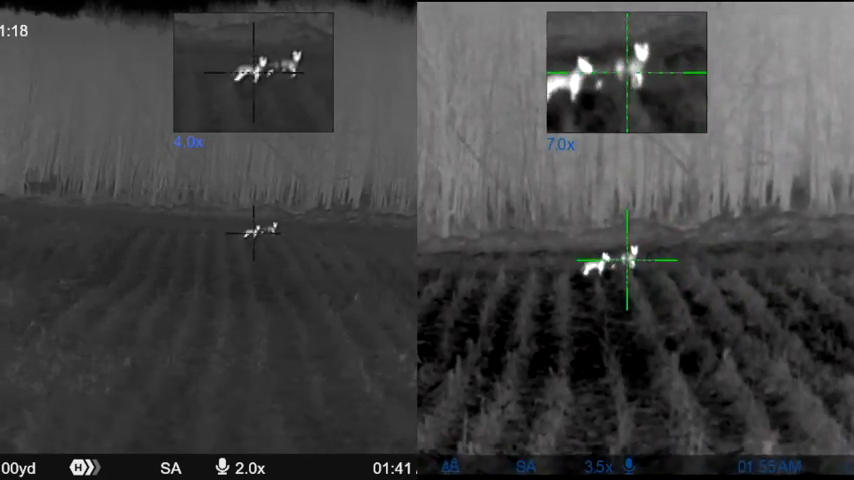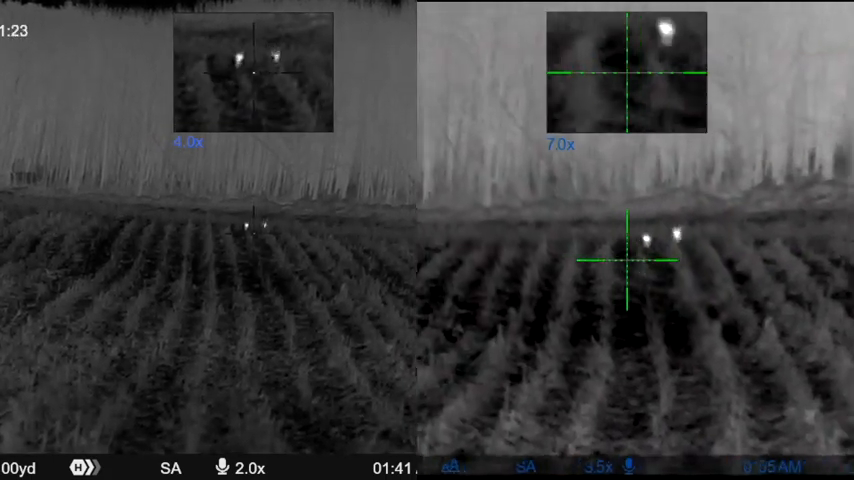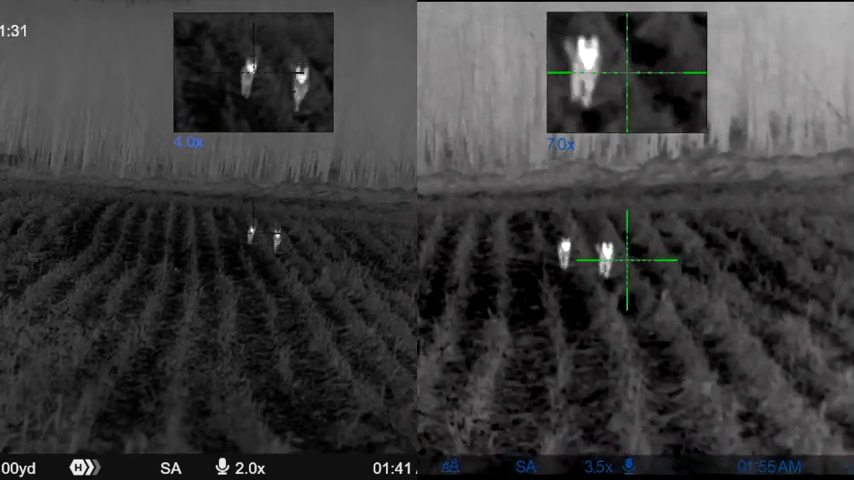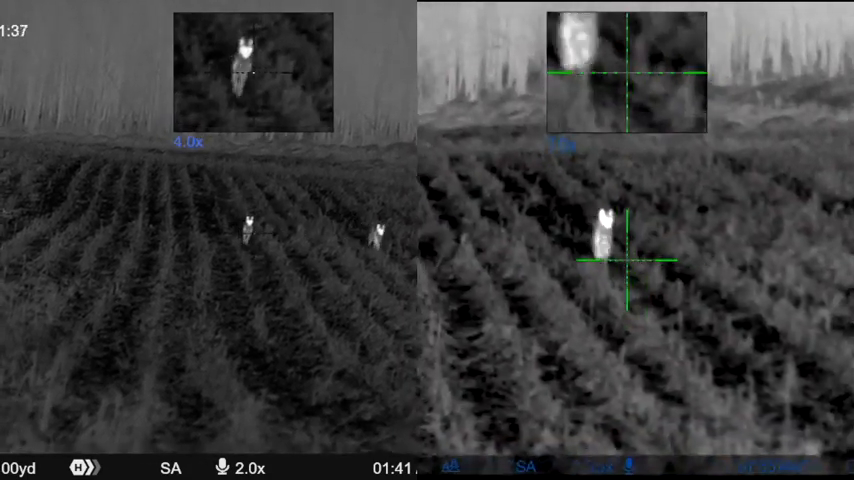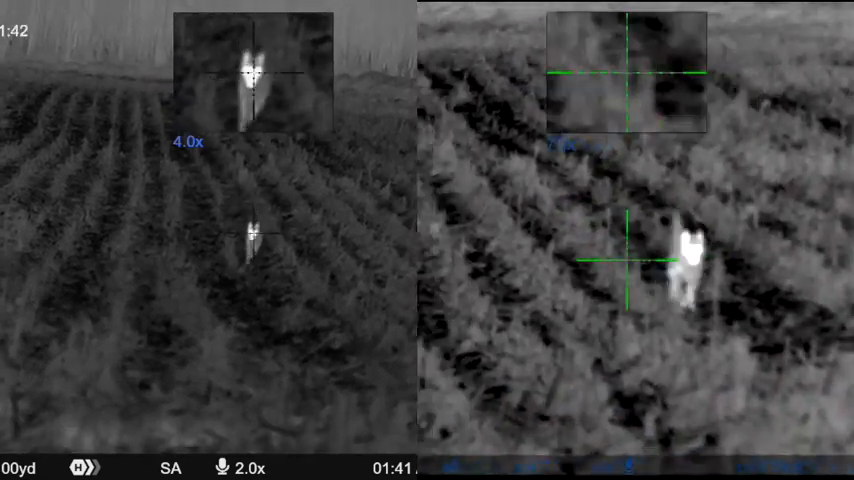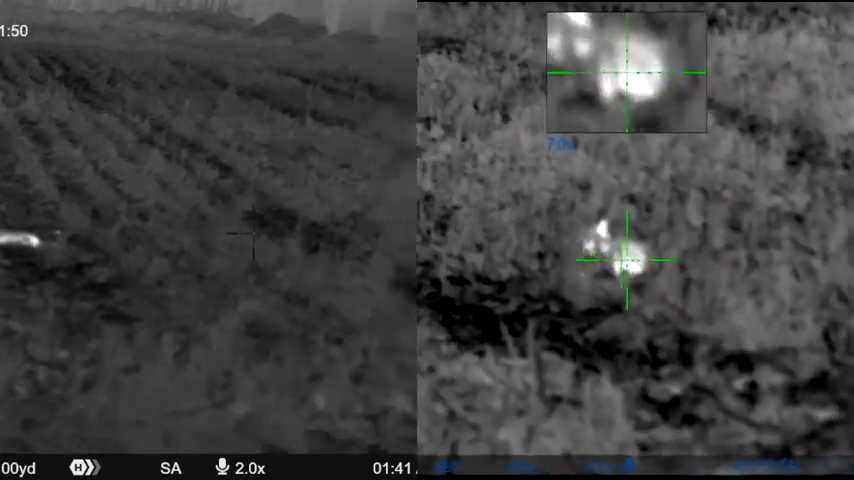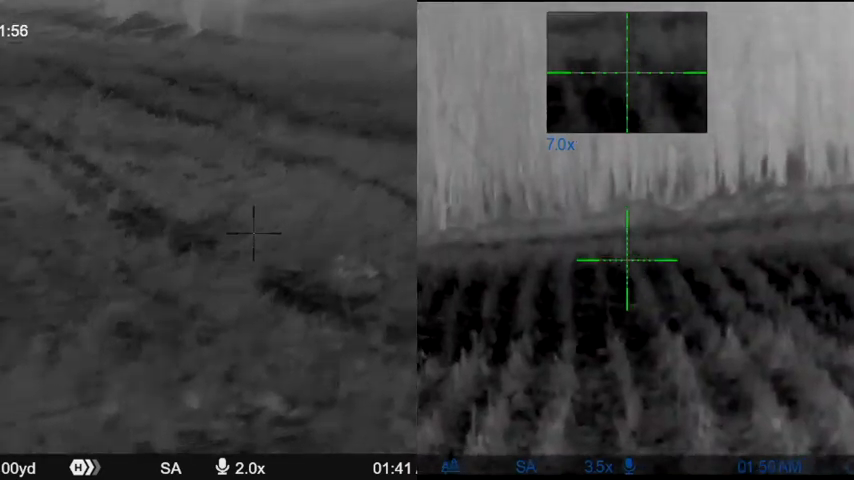Ready? Ready? 3. Wait. Let's go. Oh, shoot, buddy.